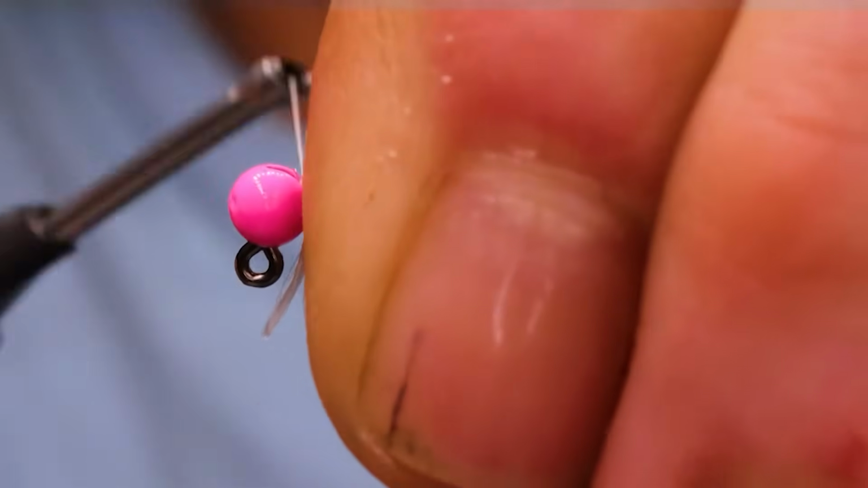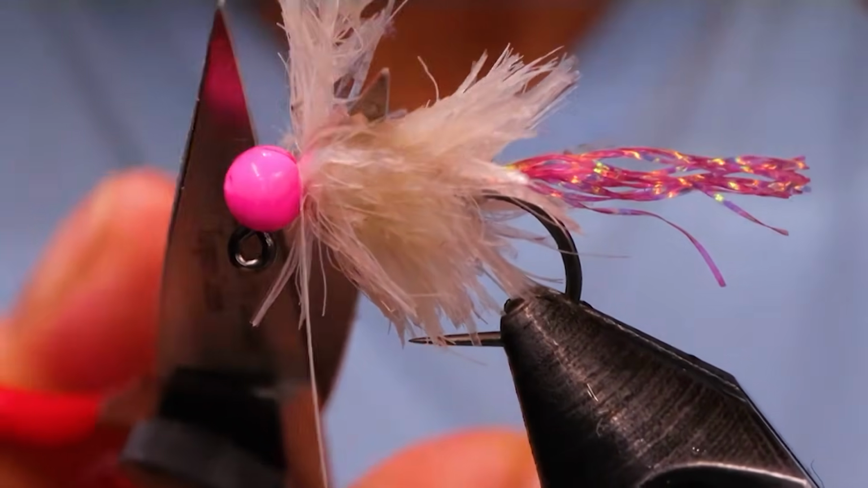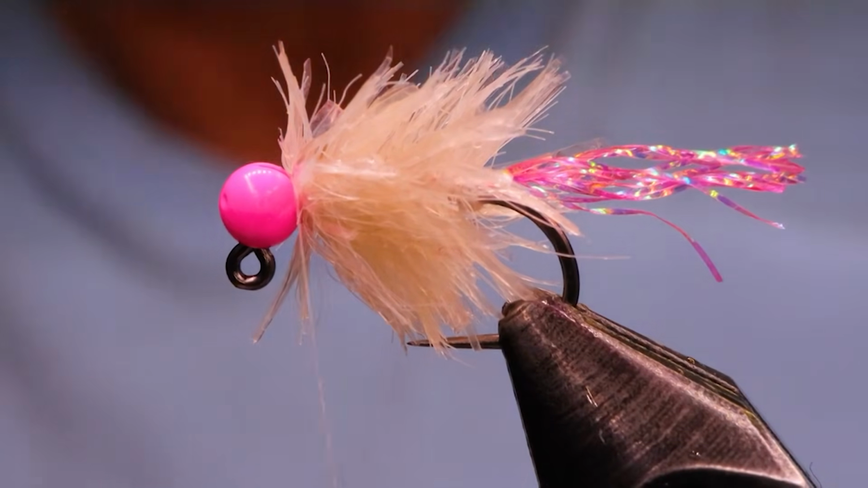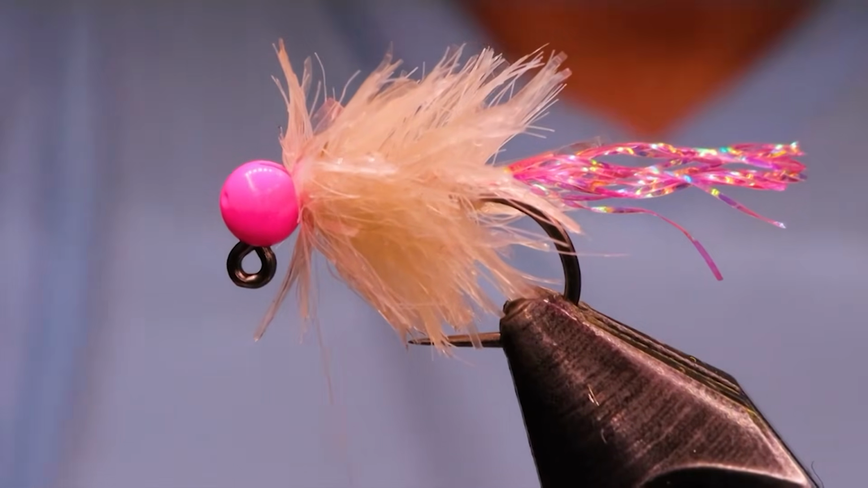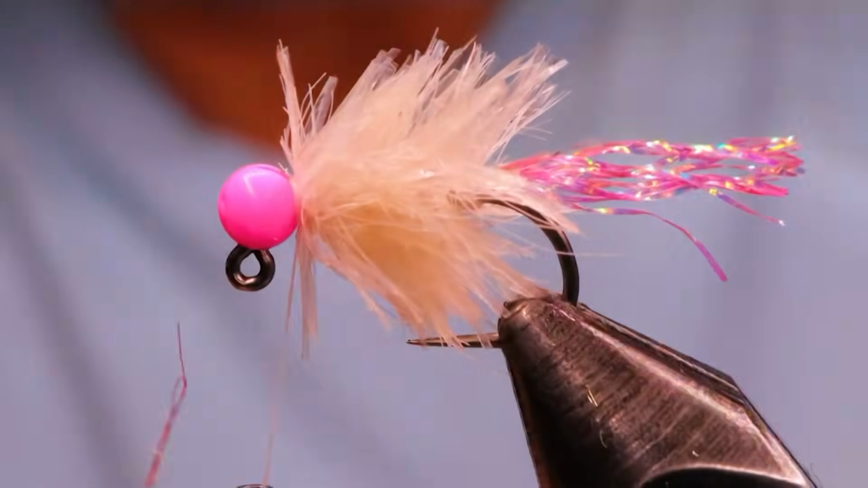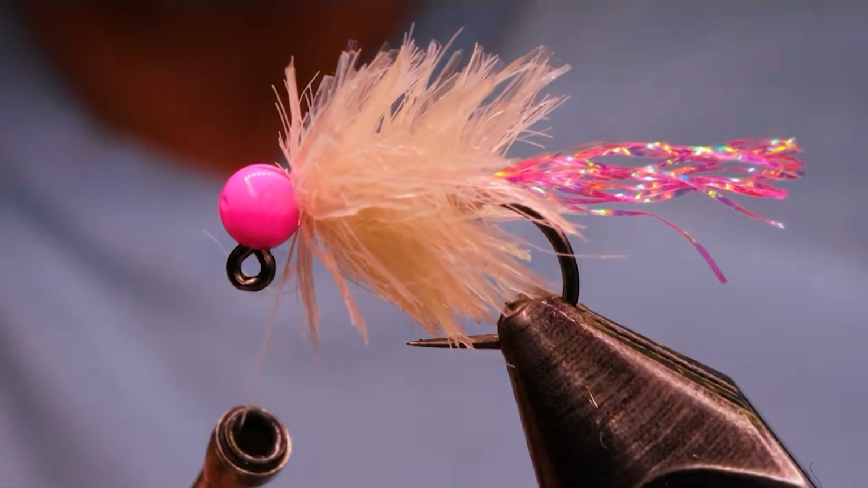So this would be good for hanging in the weeds, even. They don't snag up too badly, especially the unweighted ones. That's why I fish them a lot. They're kind of like a Gomphus fly that way. They don't really get snagged very often. So I really like fishing blobs rather than boobies, but I'll fish a booby if I have to. Whoops, my hands are wet, so everything's sticking to them here.